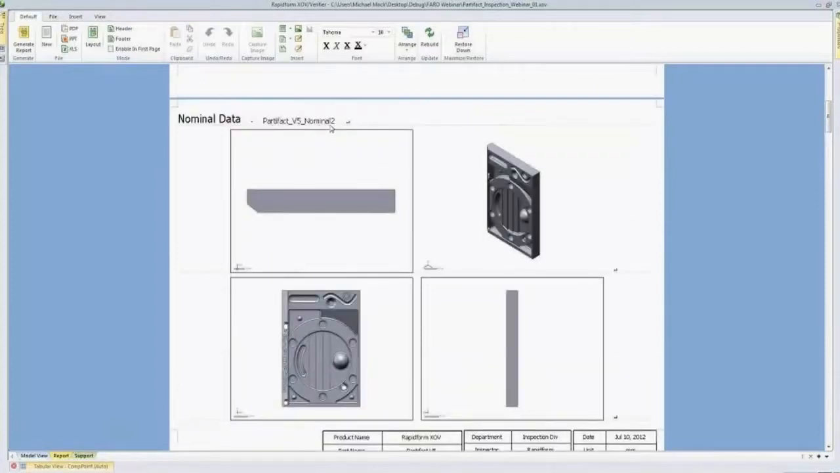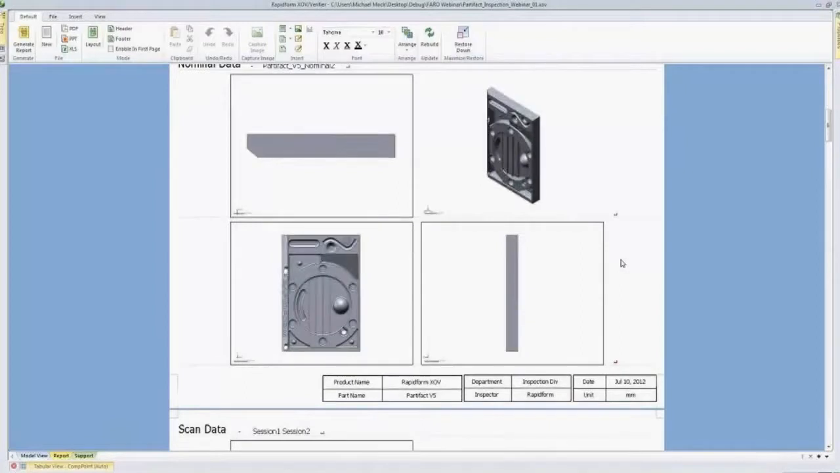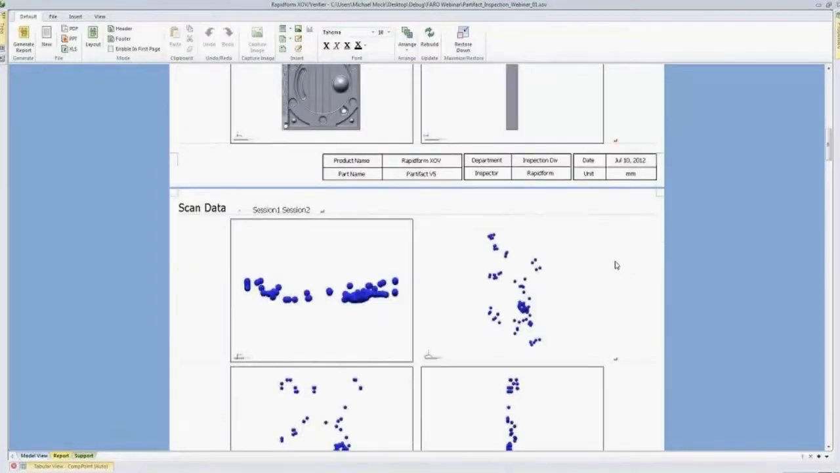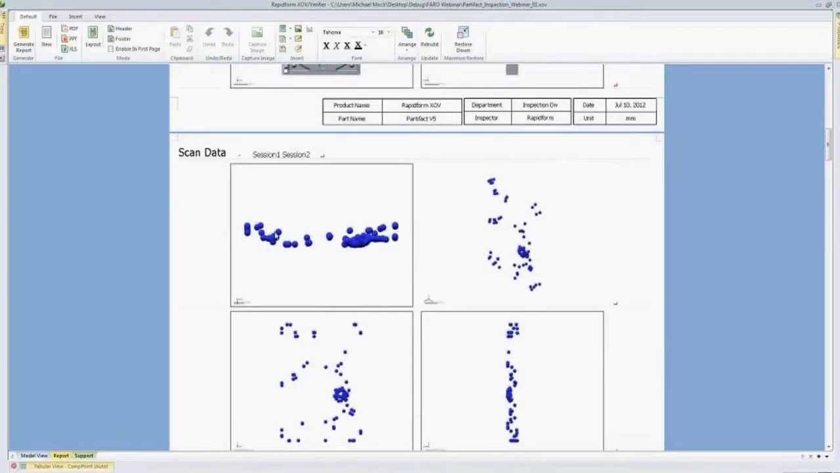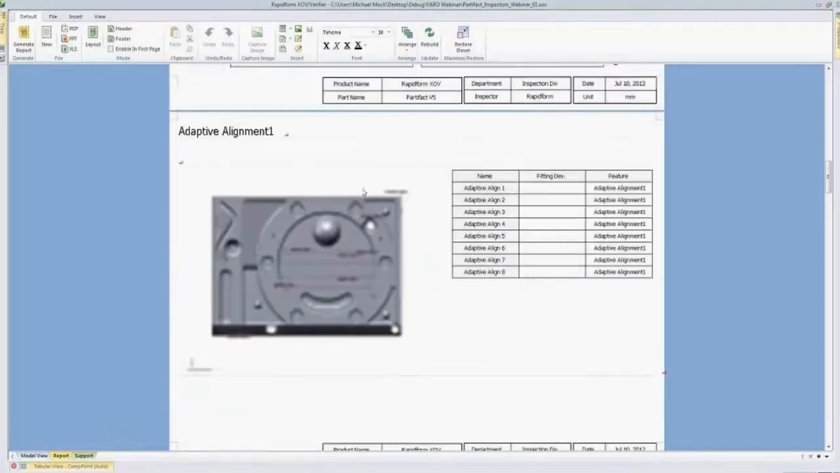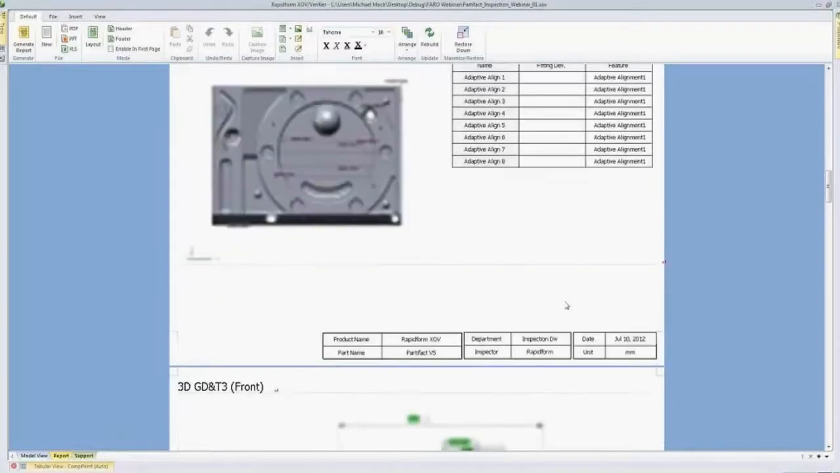It shows the file name of the CAD data that we used and some images so that we can quickly tell, was this the correct version of the CAD being used. We have an overall page of all of the scan data or measurement data being used. So here we can see probe points. We'll take some scan data in a moment. That would also be added in here. We get some feedback about the adaptive alignment.